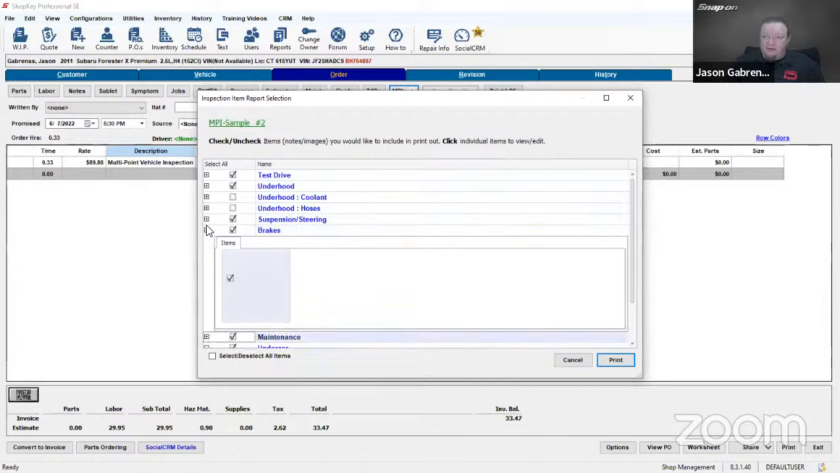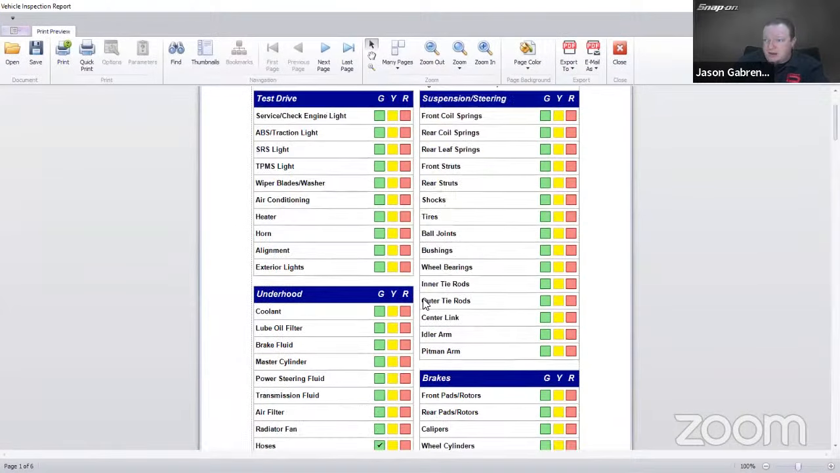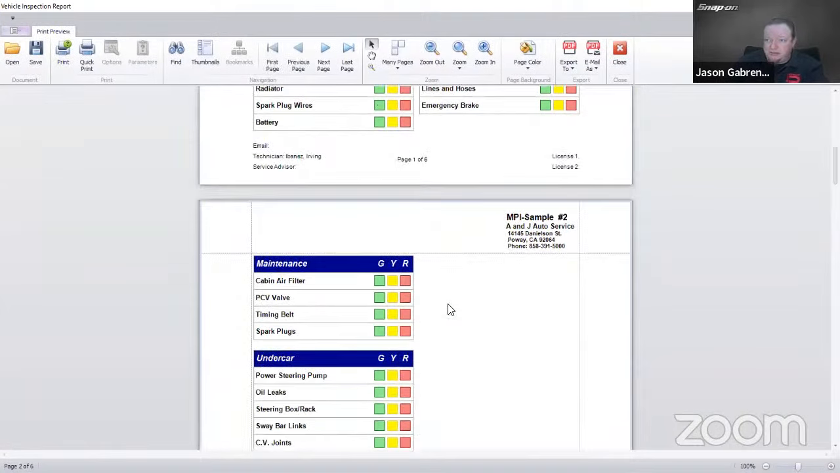So it's going to print it out for me. It's going to do a screen print. Of course, it's going to come on the other side of the screen. I didn't go through the whole thing, but you can see it's just your green, yellow, red. Then we have green on the hoses there. And then what else did we do? Put it down here. Should be one on the battery as well. Maybe I didn't check that one off.